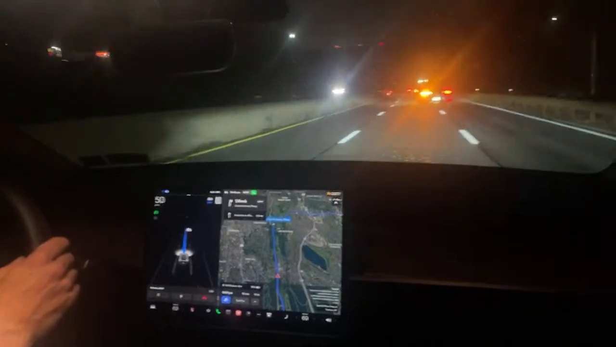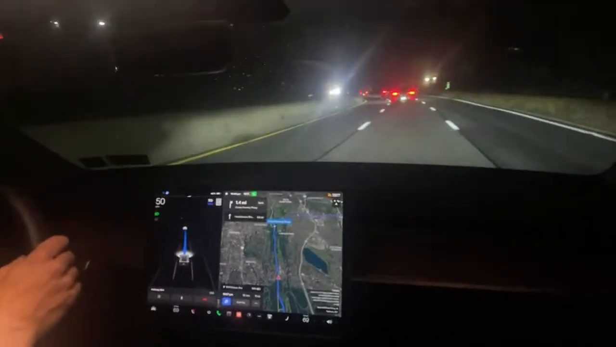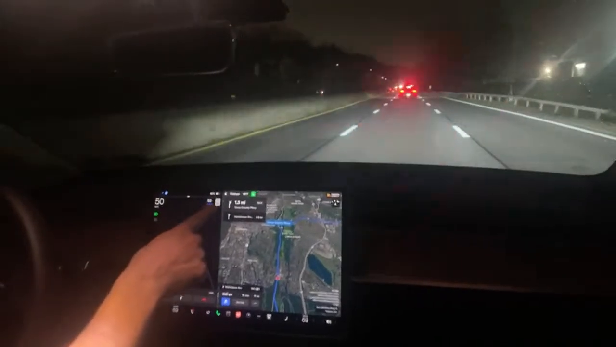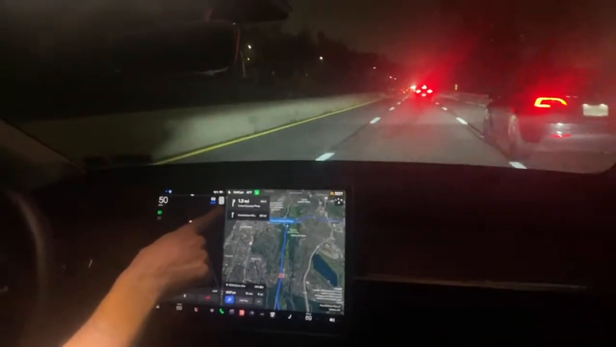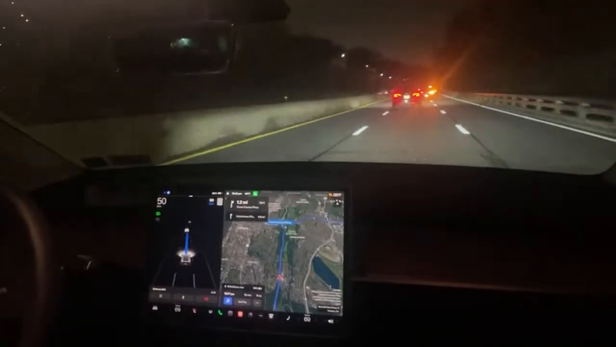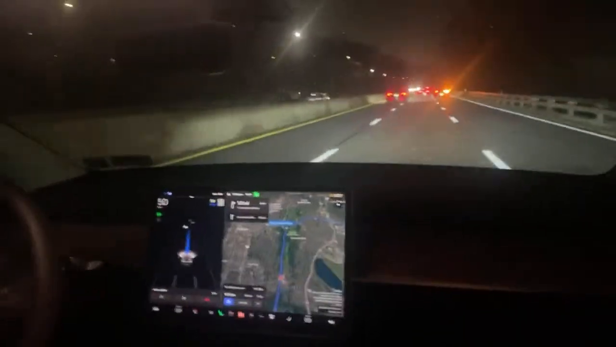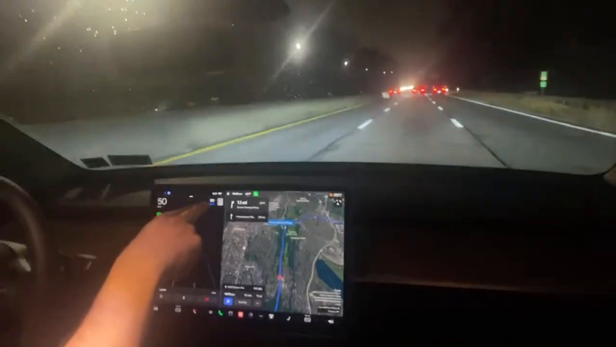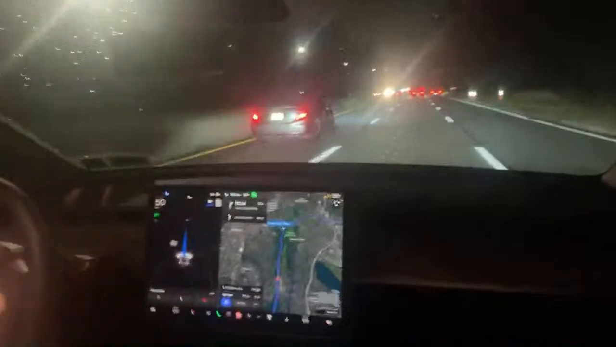Full self-driving. We're going 50 miles an hour. It sees that we're on a highway where the speed limit is 50. This is New York. I know it's not the West Coast where you get to go 70 miles an hour. And then I have it set to max speed 50.